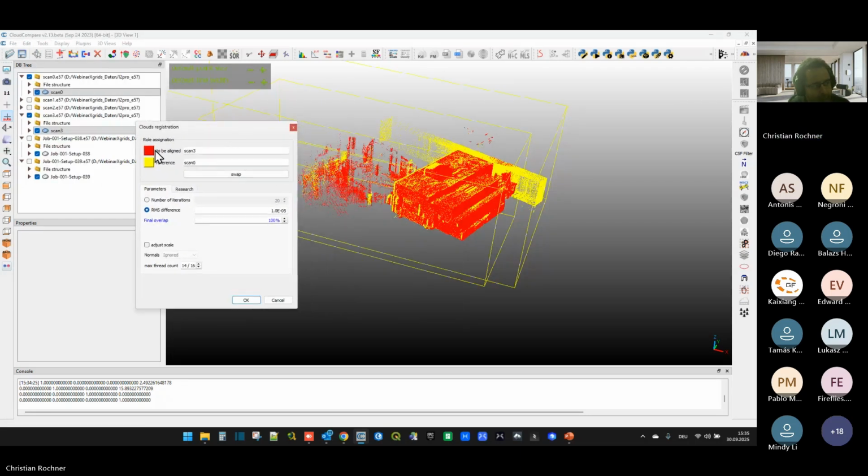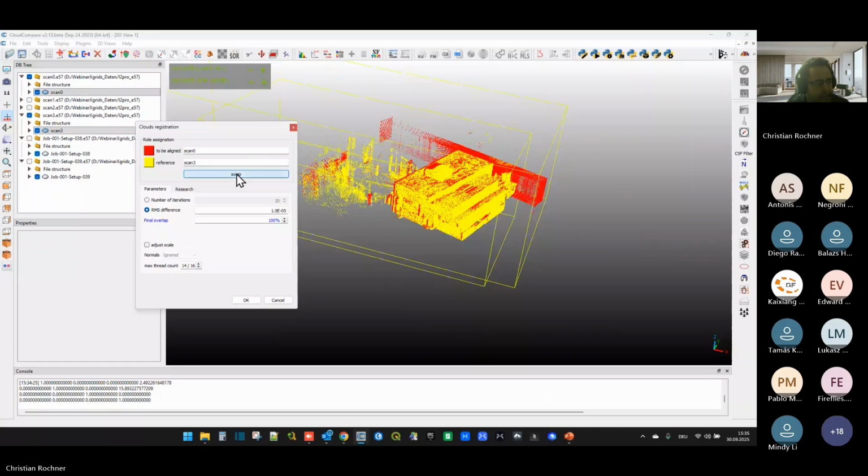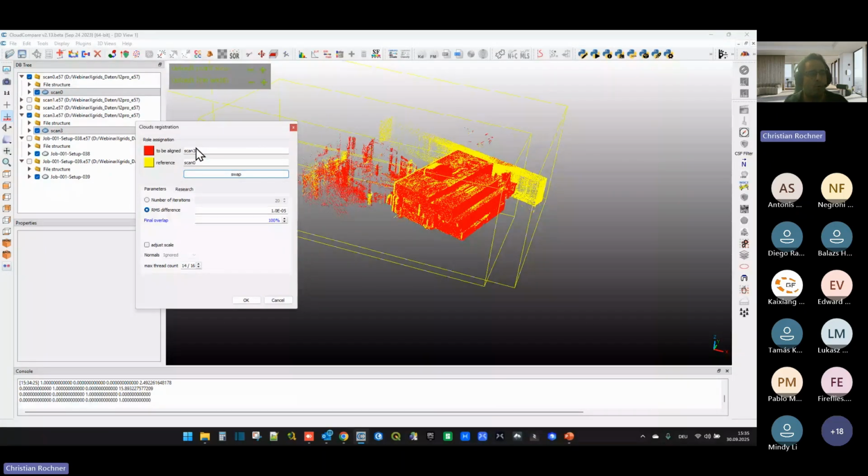Now you can see one point cloud is the one that will be aligned. In my case, it's scan number 3. And I can choose the reference here, which is scan number 0. You can swap them here just so you have control which point cloud will be moved to the other one. Then you can set a number of iterations, 20 is actually quite a nice value, and an RMS difference, which is set to 0.00001 meter. And final overlap set to 100%. If you want to, for example, register photogrammetry data as well, you can also adjust the scale of your objects here.